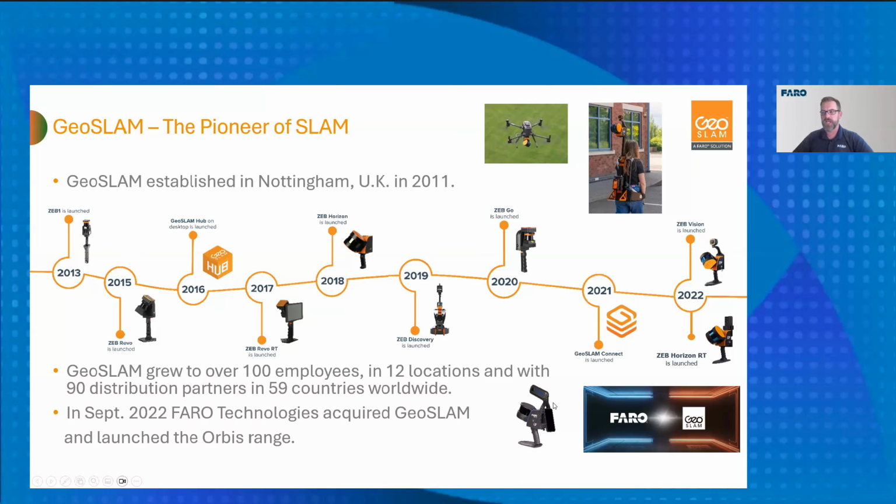So we have a couple different options for the Orbis, but we also have the old GeoSlam products as well to sell here at FARO. And things just keep getting better. The data keeps getting more. The photos get better. It gets faster capturing it.